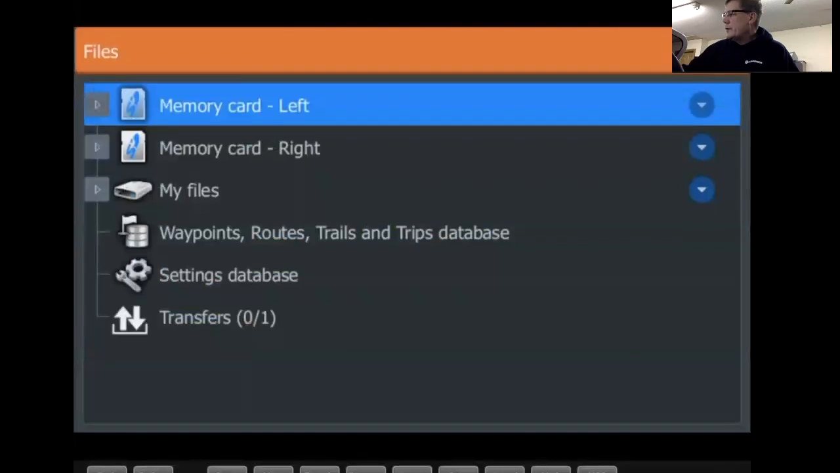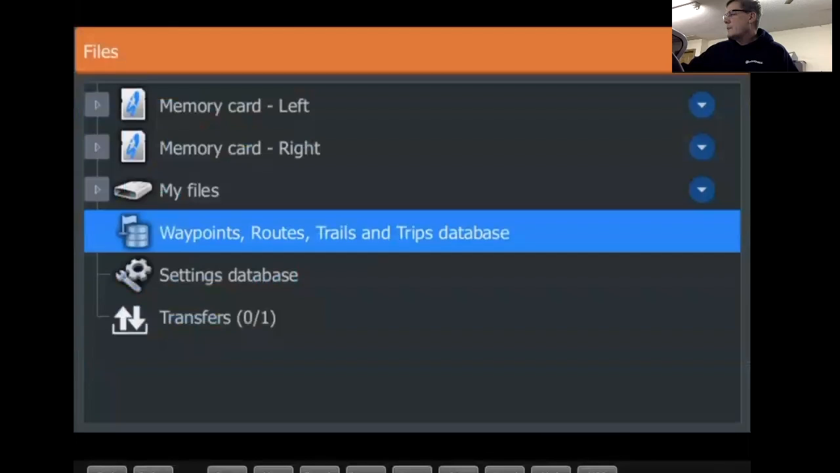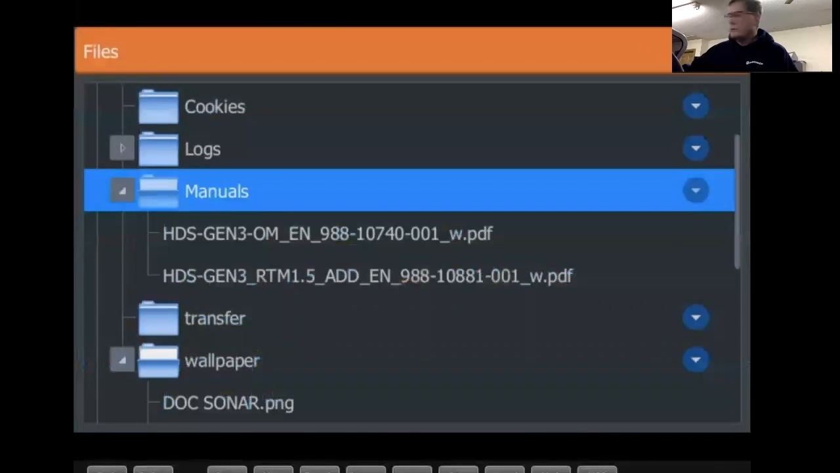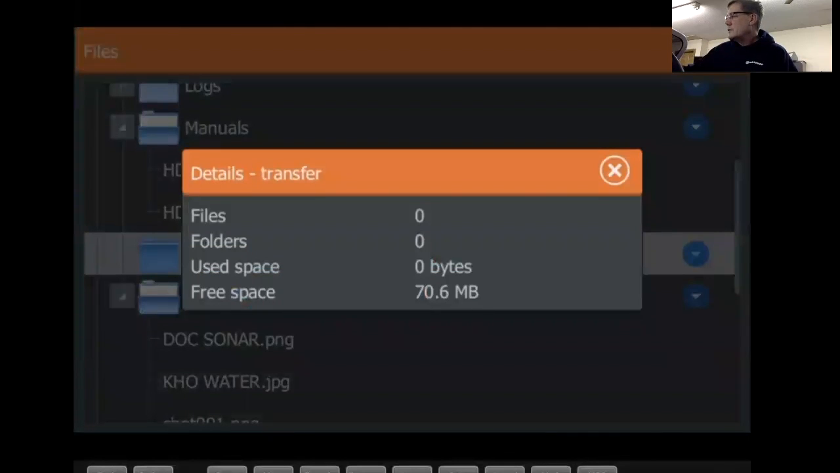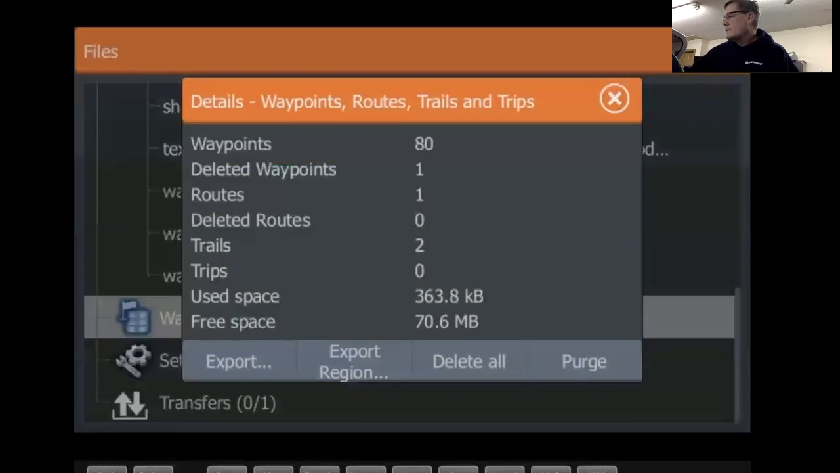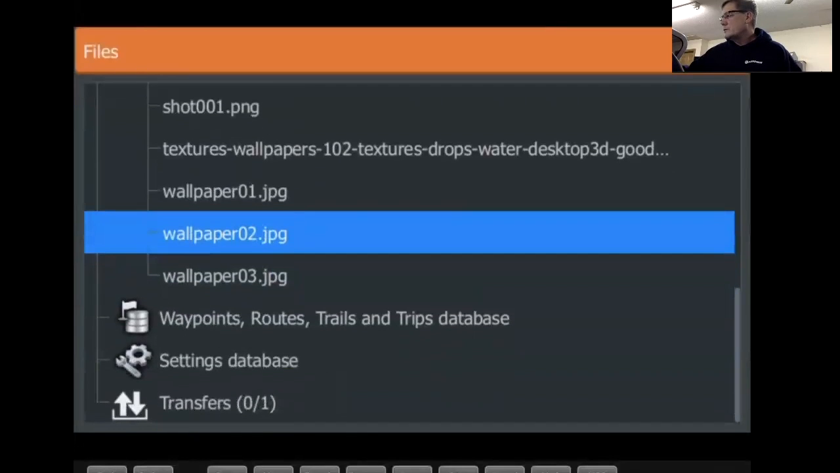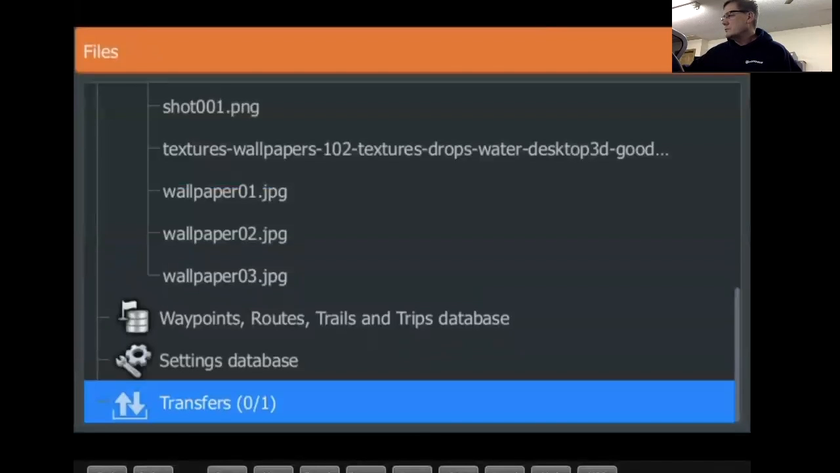Files. So that's what that is. Remember, export region. There are some factory default wallpapers, and you can actually find the owner's manual in this thing too, right there. If you really get stumped on the lake, you can find the owner's manual. It's actually built into the unit. So that's where that is.